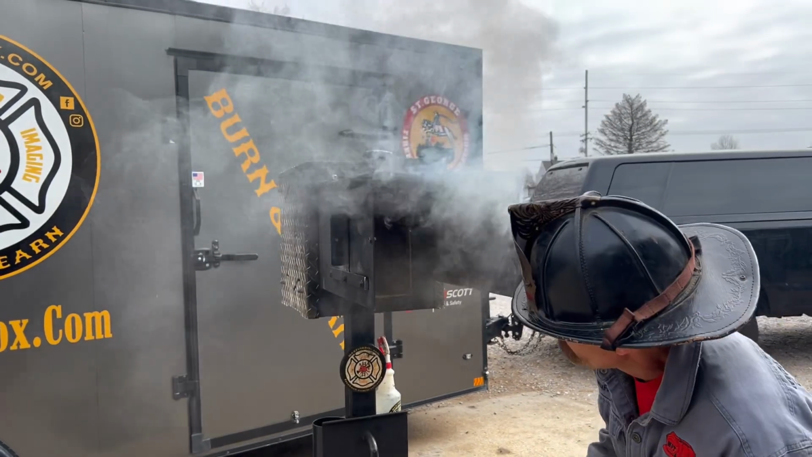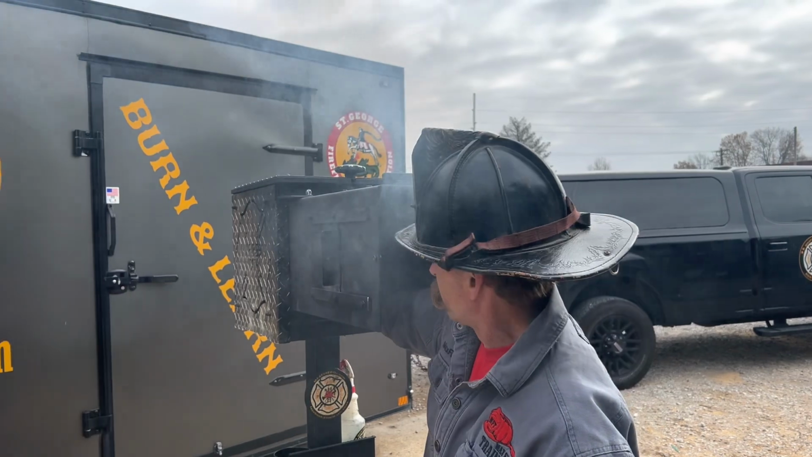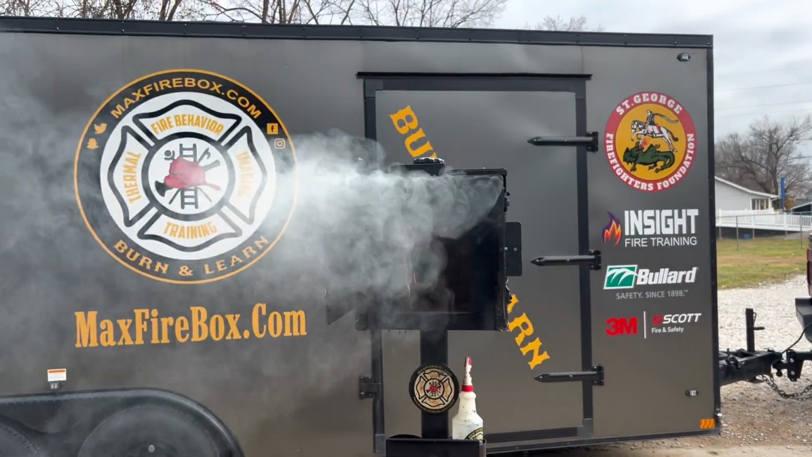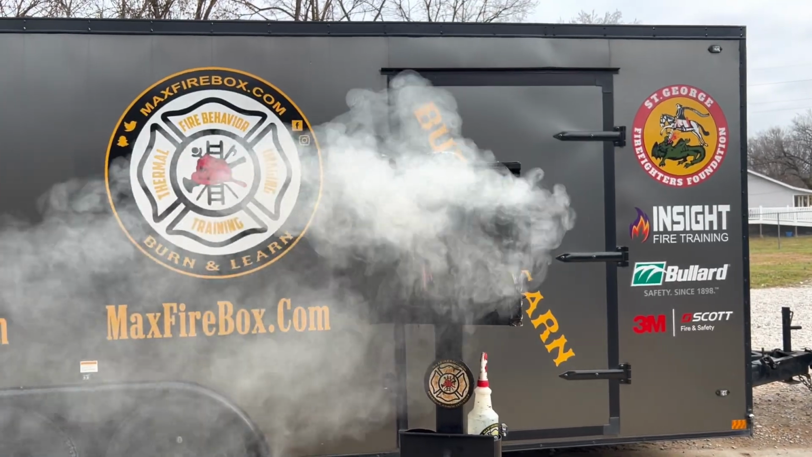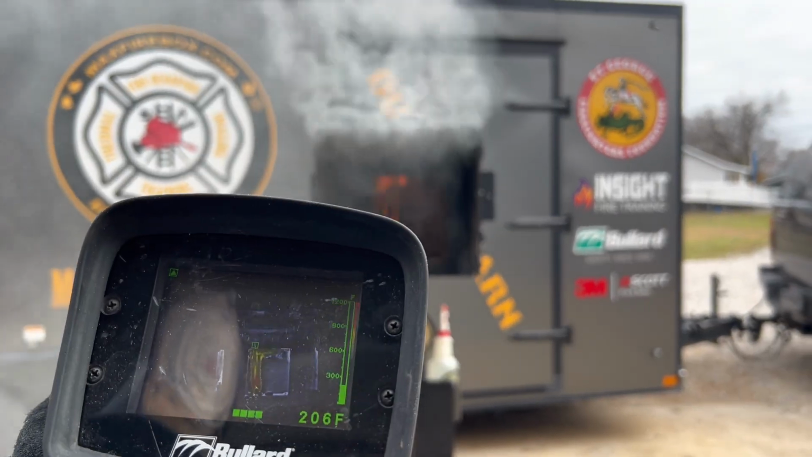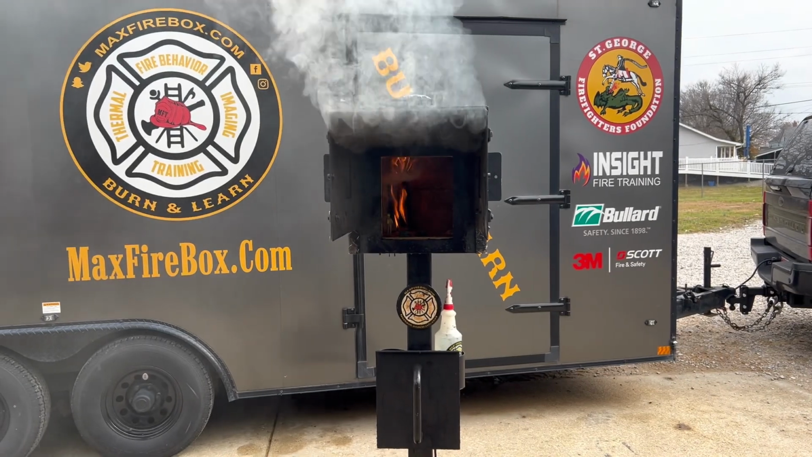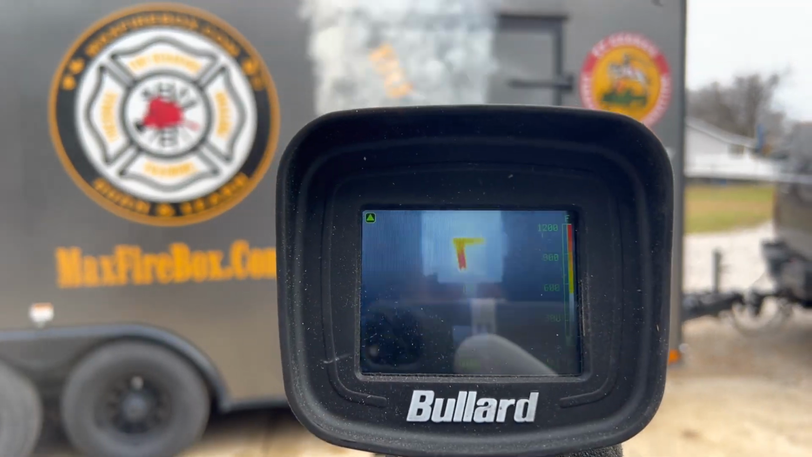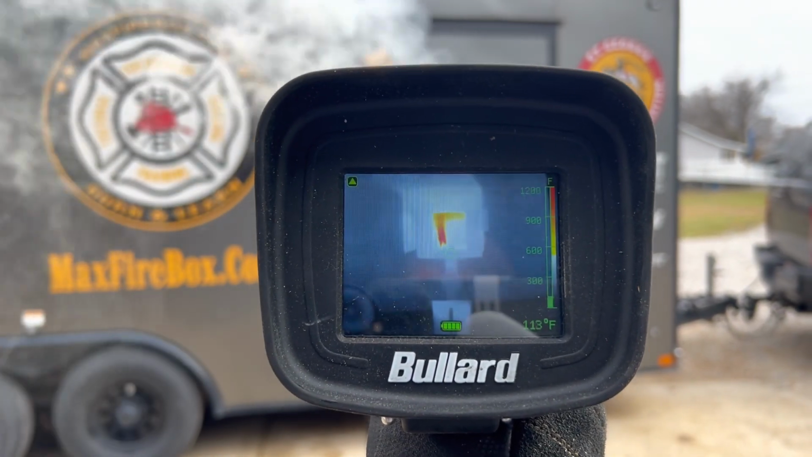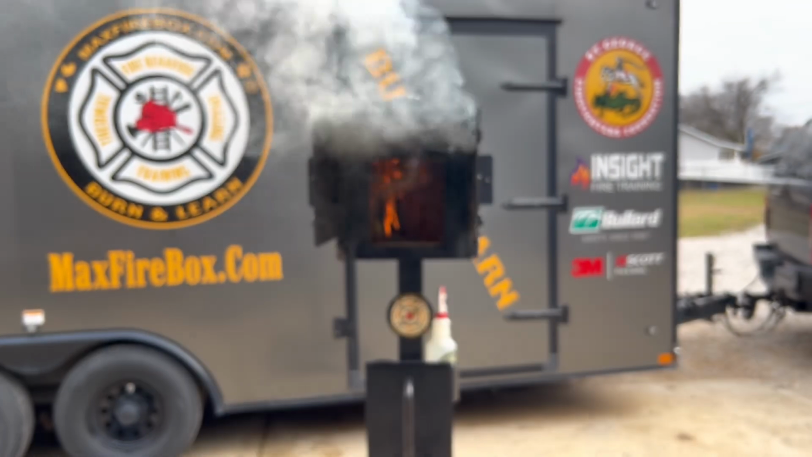And there's our ignition. Now, like I said, when we ignite, where are we going? We're going right to that growth stage of the fire once that starts burning. And so we also have the Bullard TXS thermal camera here today. So there's your Bullard NXT, and here's your Bullard TXS view. There's a couple of different views for you there as far as our Max Firebox burn and learn. And one more time, boom. So there's what you have.